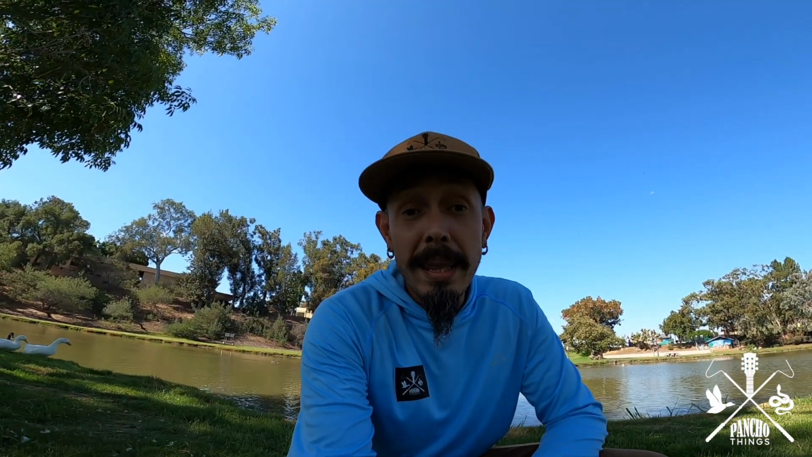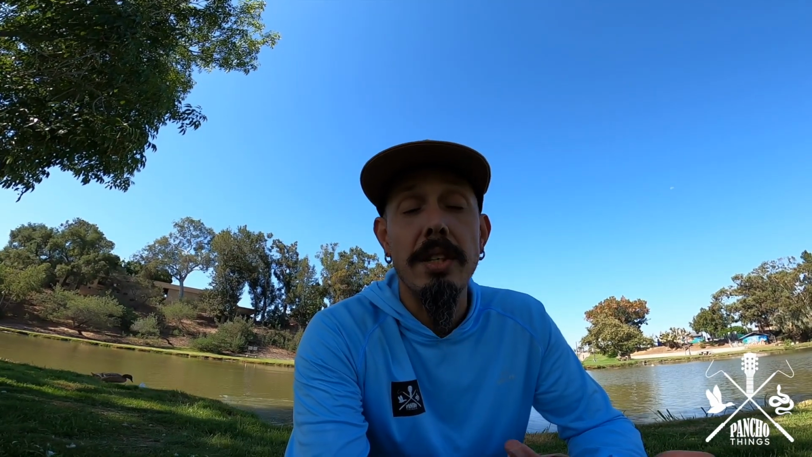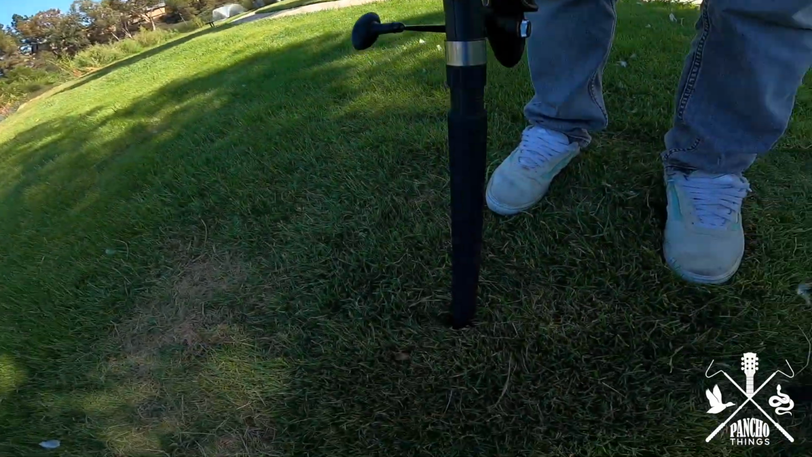All right, the way that it works is that separately you can buy an attachment to hold your phone. You install that on your rod, and while you're casting, you can also look at your phone right away and see what's happening. So I'll show you.